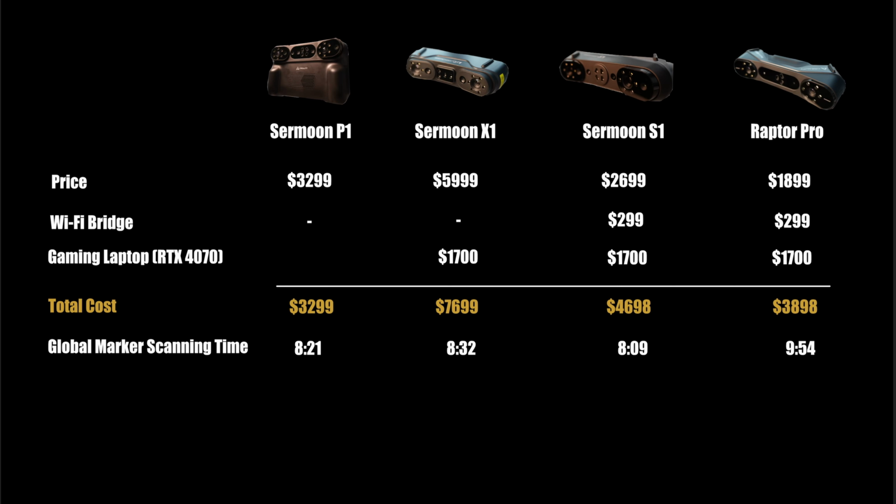And finally, the point cloud scanning time. The Sermoon P1 was the longest at 13 minutes and 22 seconds, but I scanned this with the 1.2 millimeter resolution, while the rest, X1, S1 and Raptor Pro, were scanned at 1.5 millimeter, a lower resolution.